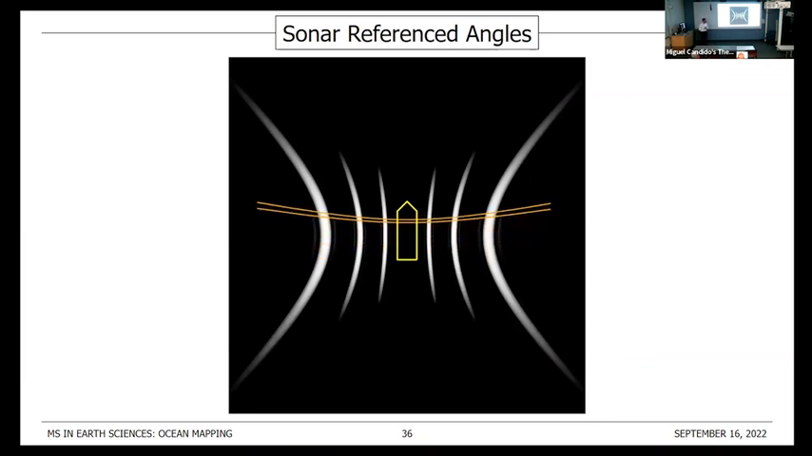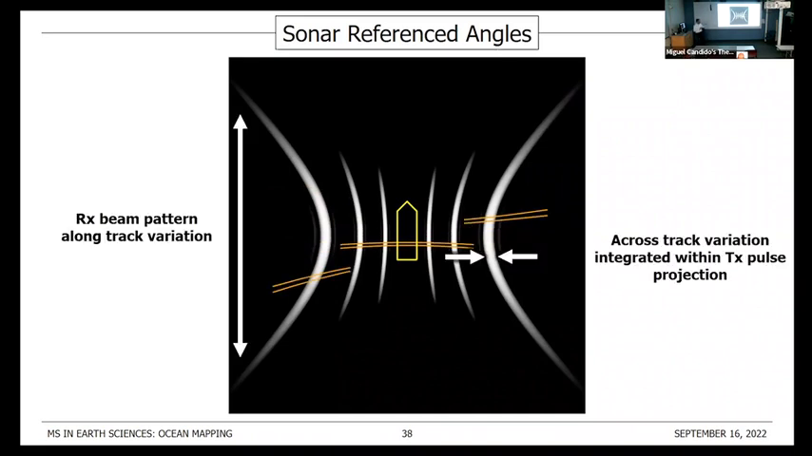In this case, according to the along track steering angle of a transmit beam, for example accounting for pitch stabilization, or in the case of a multi-sector system to perform yaw stabilization. Again, the most rapid variation of the beam pattern is in the across track direction, but this transition will always be integrated within the transmit pulse projection, at least for most cases. And so the variability that I'm more interested in is the along track variation of the receive beam pattern.